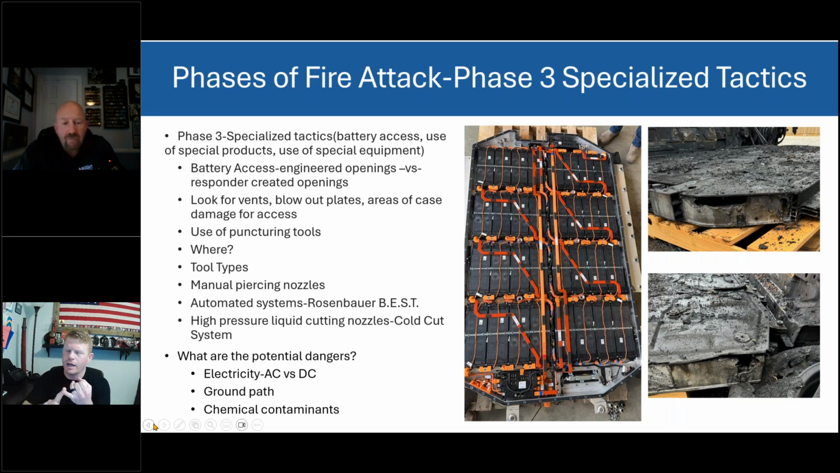What's your training look like? How are you applying thermal imaging? How are you using continuous size up? What are you doing to protect the other things that are exposures? By the way, exposures are people.